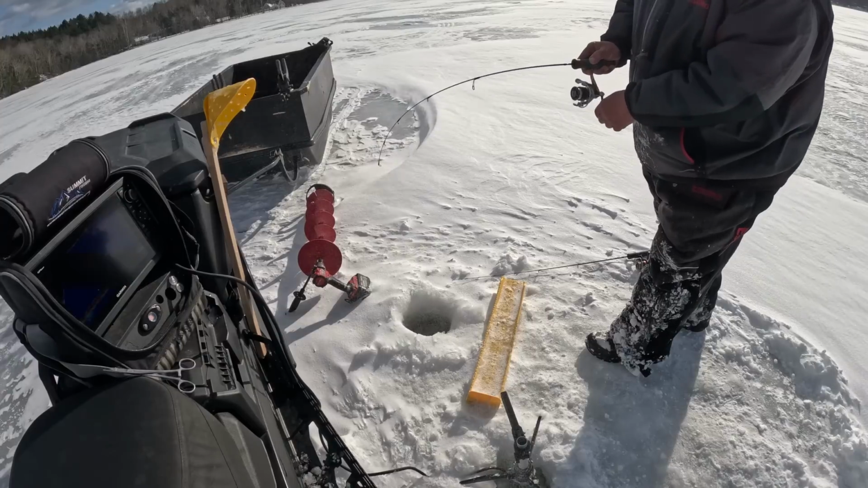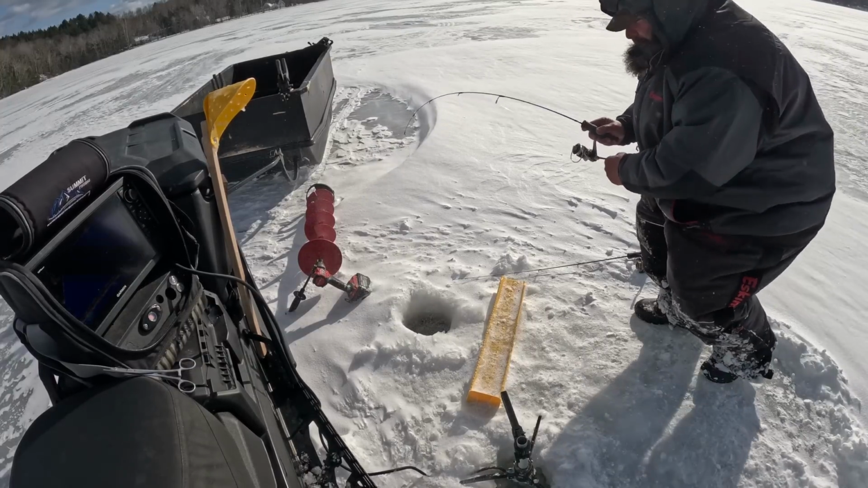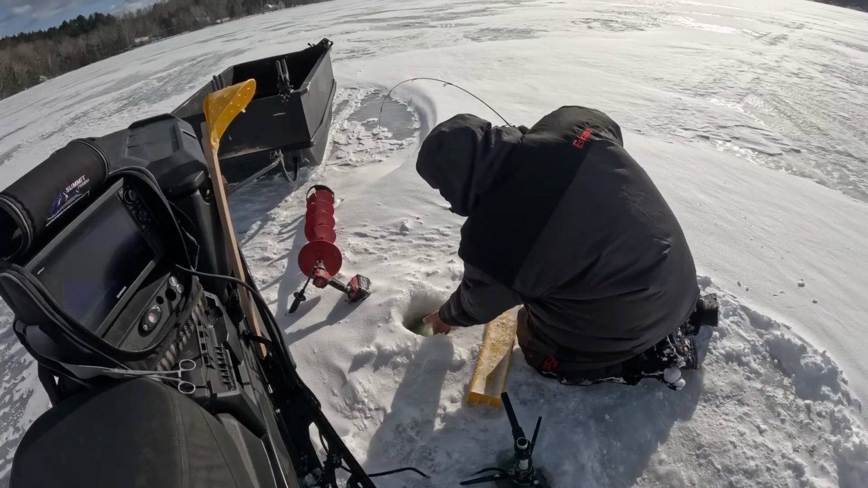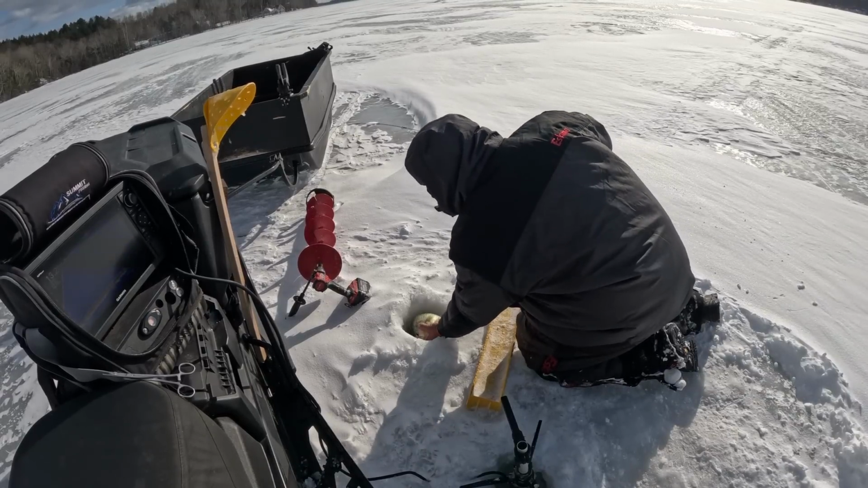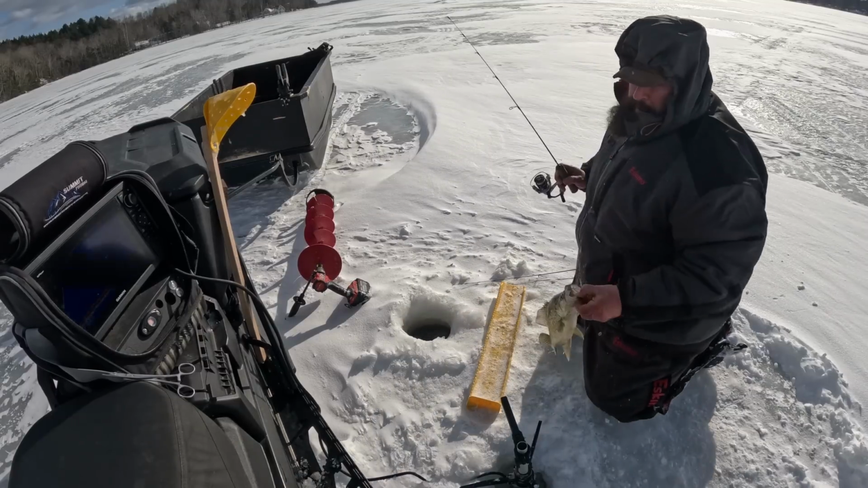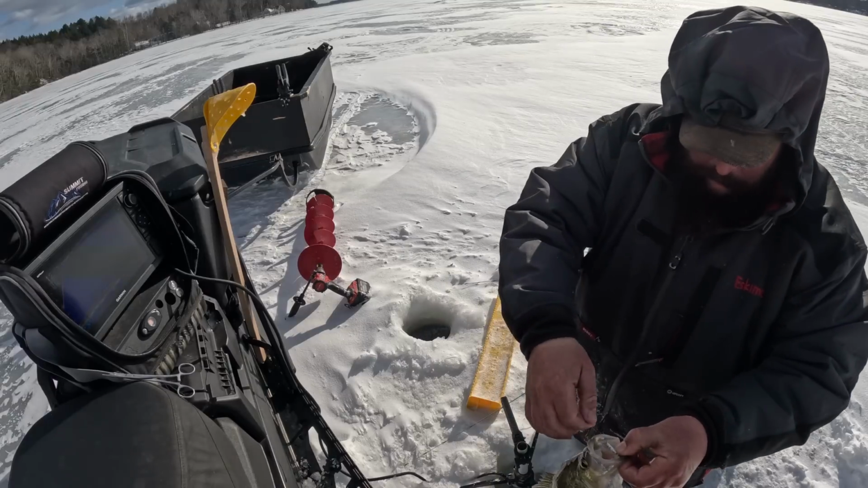You gotta let these fish play out. It's so shallow, and they got so much fight in them. Yeah, that's a pig crappie. Ba-chomp, a donkey donk. Woohoo!